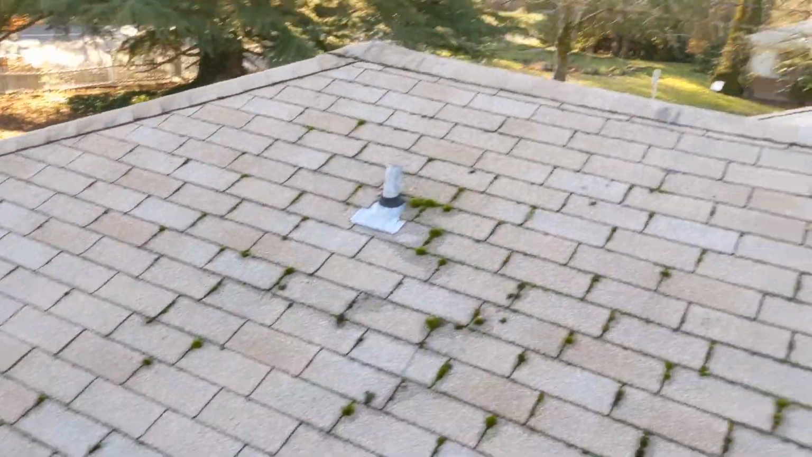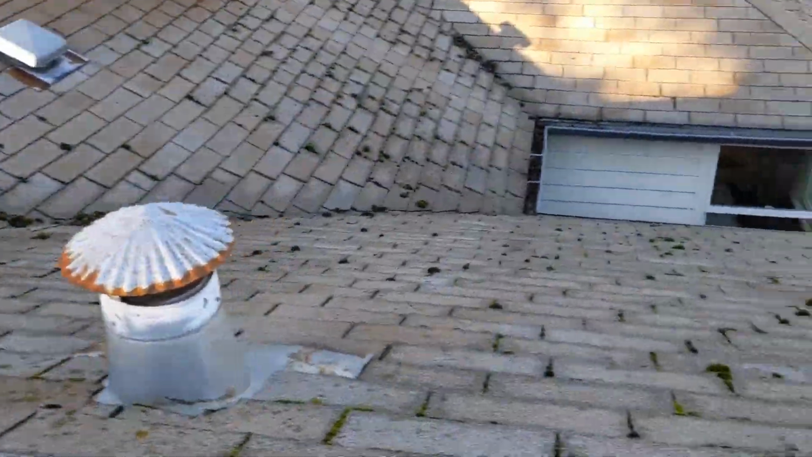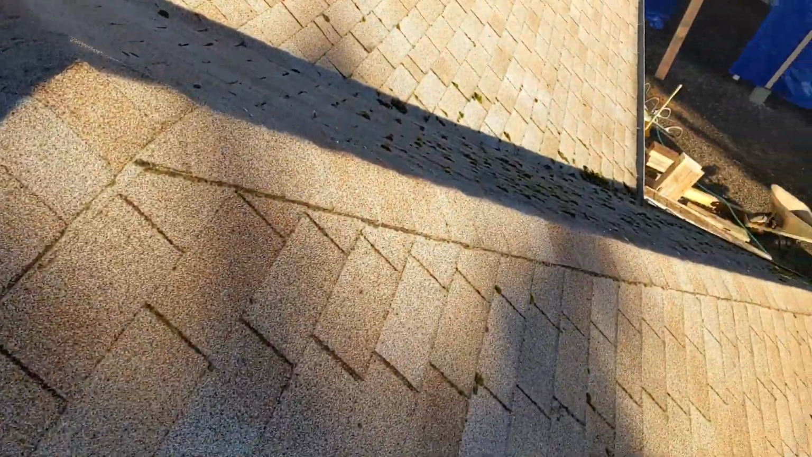So overall, my recommendations would be to tear off this roof, replace maybe 1 or 2 sheets of plywood that look damaged from the attic, put a new gutter apron on there, get an ice and water shield in all the valleys. We also wrap that around all the penetrations just to be extra safe. Get new shingles on here, get starter shingles on here, get a new chimney flashing on here, and have this house protected for the next while.